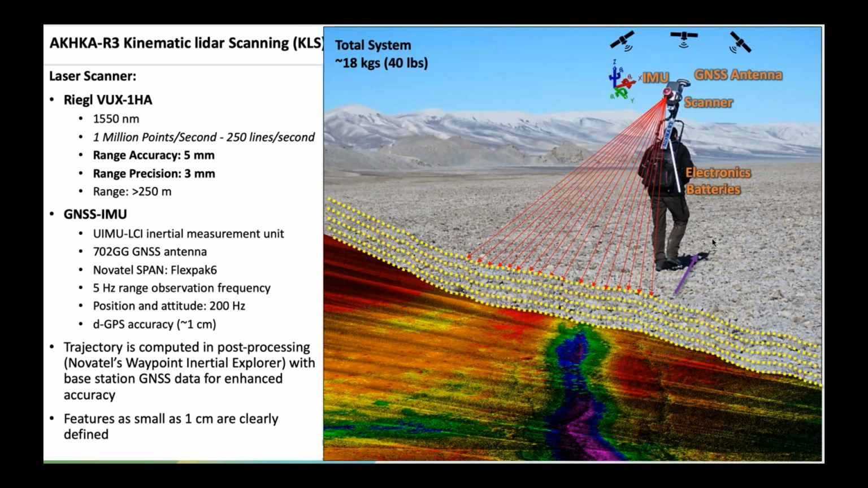But it is essentially a RIEGL VUX-1HA scanner hooked up to an IMU, an inertial measurement unit, and a GPS antenna. And so this system gave us 1 million points a second and up to 250 lines a second with very high precision and excellent range.